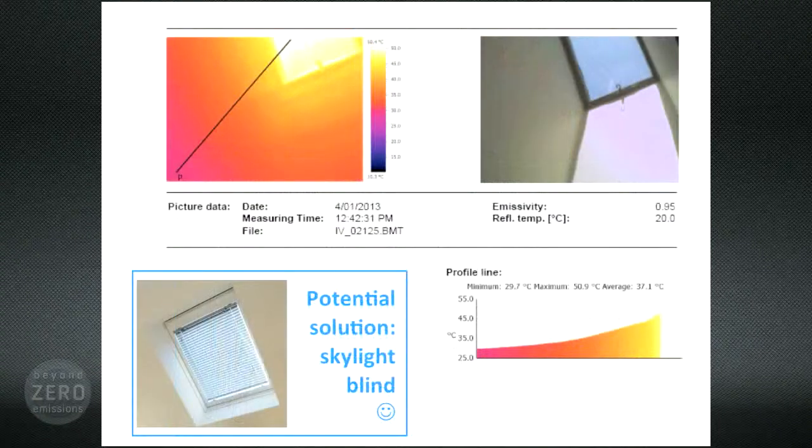Skylights are good green things to have, right? They let in natural light and it saves using a light bulb. However, this skylight space here is reading 51 degrees. But there are things that can be done about this. You can insulate around the tunnel. You go in the attic space and actually insulate the tunnel up to the skylight.